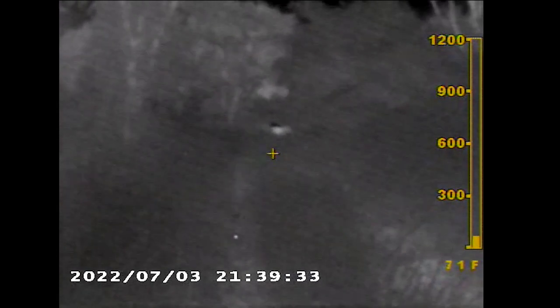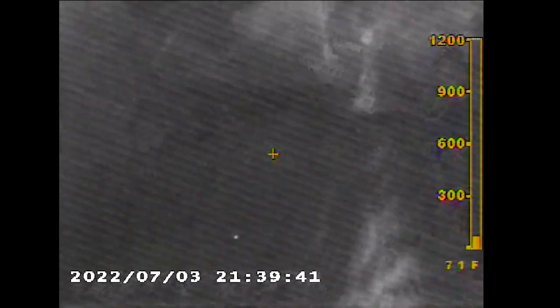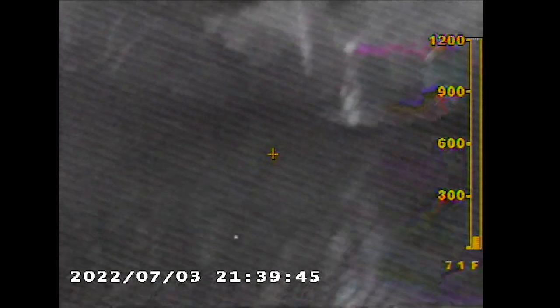So I'm scanning around still. I turned back to the truck right there, kind of in that plus sign there, the center, and you could see there was just a dot there. So I'm about 120 already, maybe somewhere in there. I'm getting closer to the pump jack. I've got it on thermal.